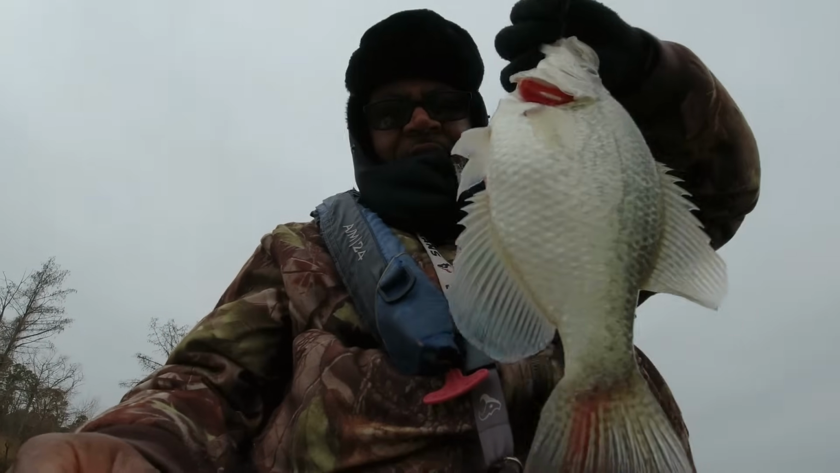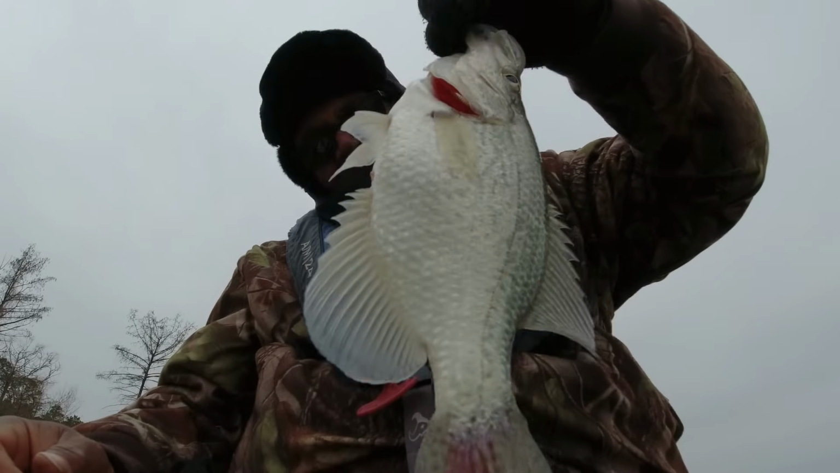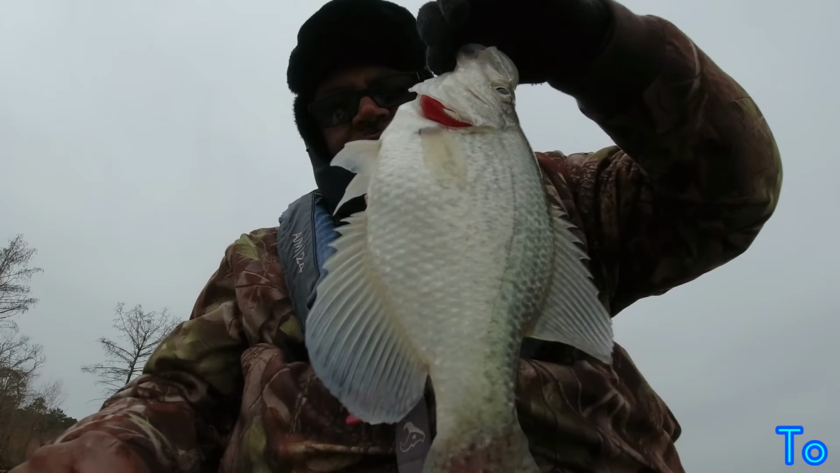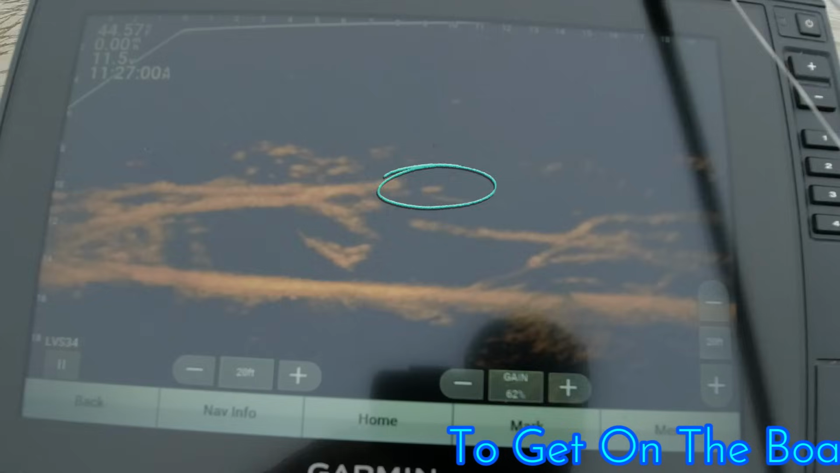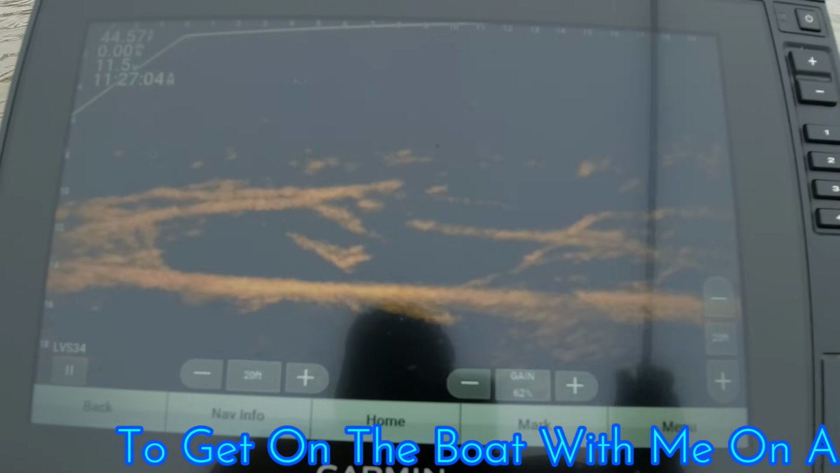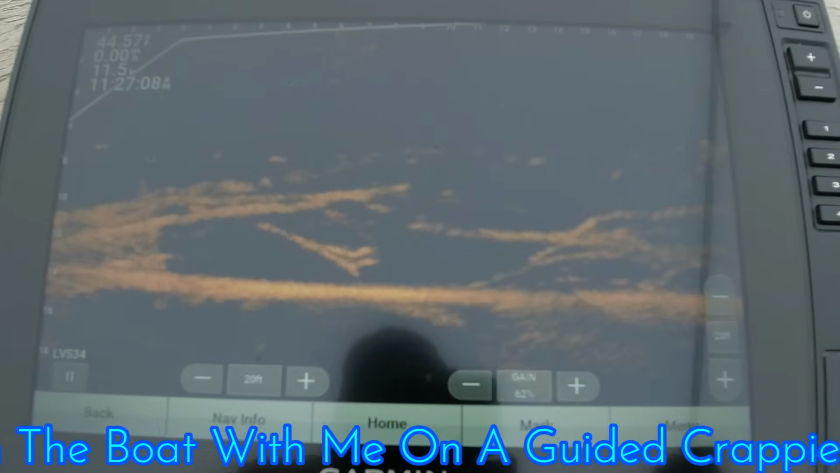Try to show you all the unbloodied side. The other side is full of blood. Another 11.5, 12-inch black crappie again. They're over here on this structure pretty strong today. Now let's get on it. I already see another one right there. Right there on top of that limb. Tell me if you can see him. 10 foot out on top of that limb.